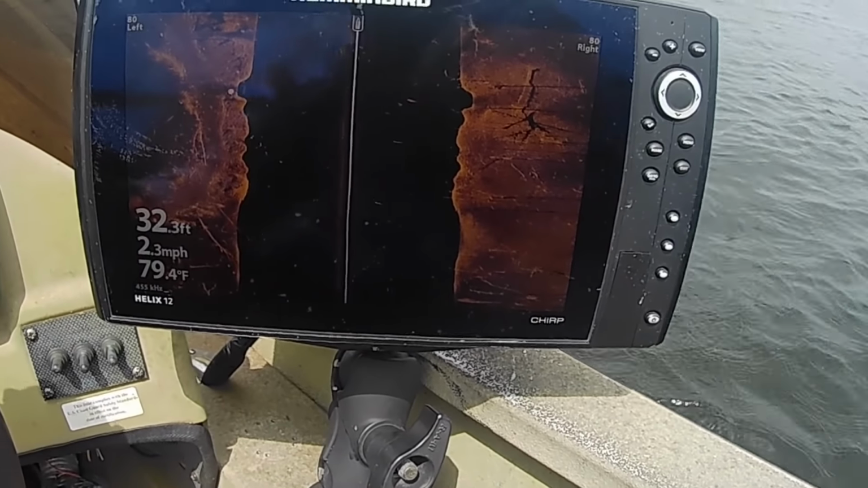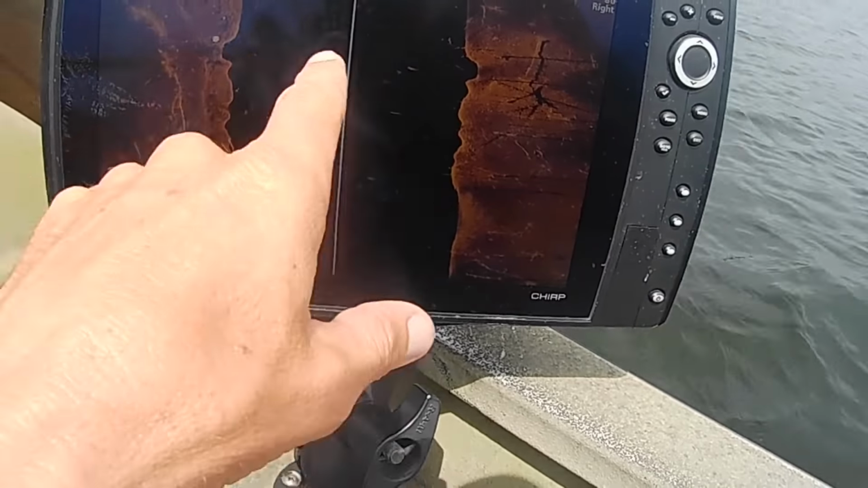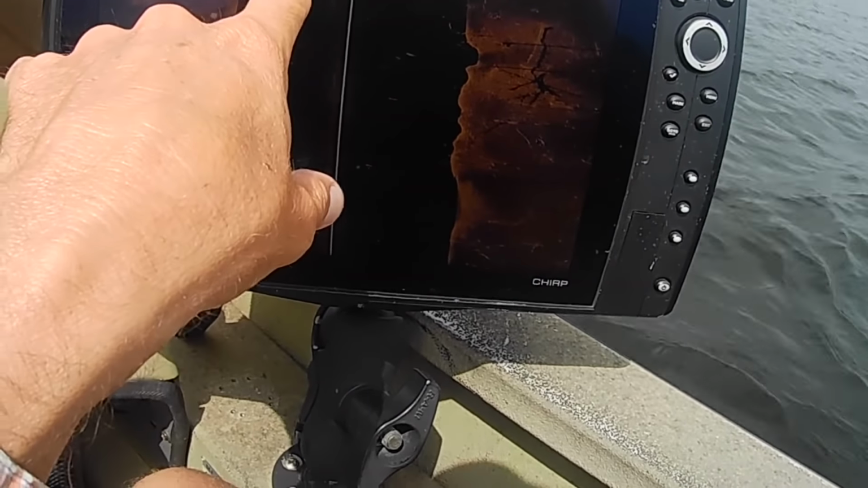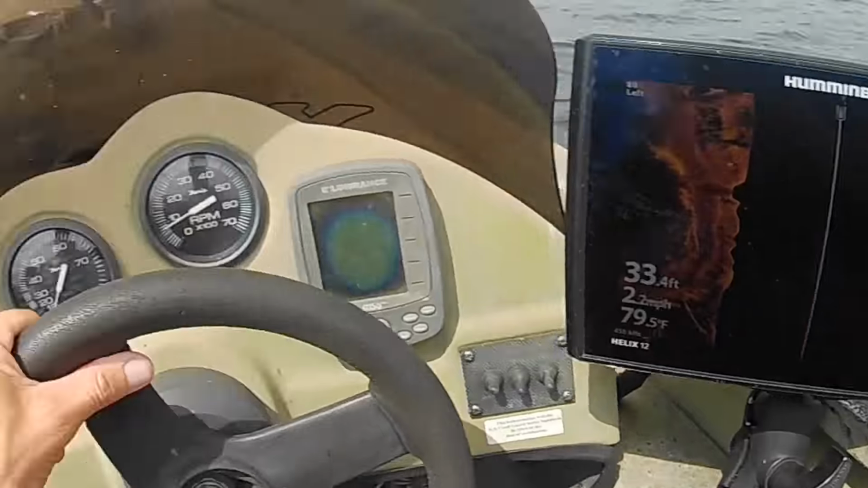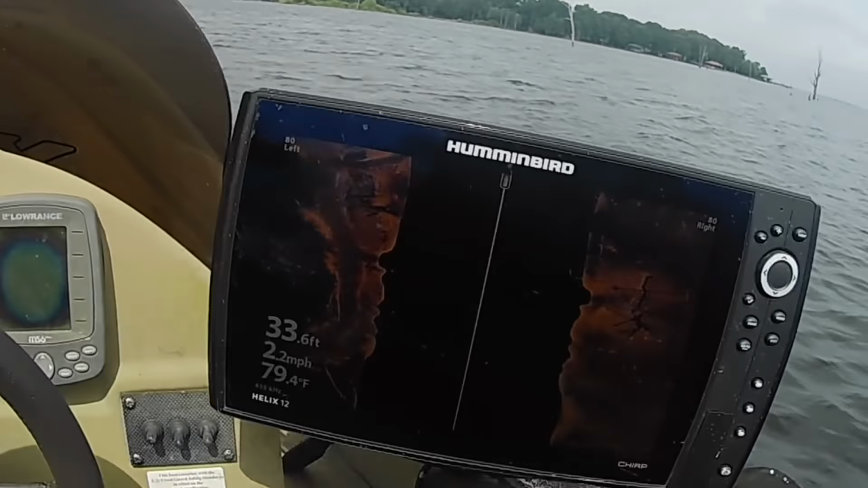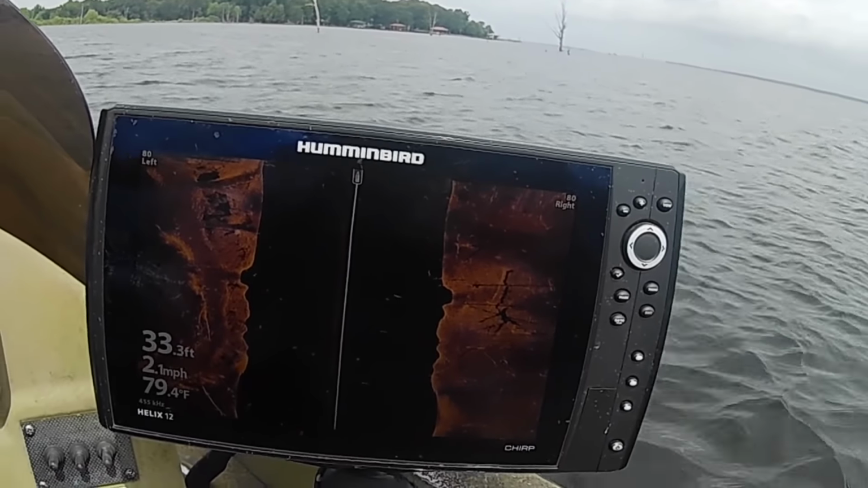So what I'm going to start out doing is I'm just going to look around. I'm going to graph around. I'm going to try to look for some fish in the tops of the timber, and if I see some, then I'm going to pull out the Livescope over there, and we'll get a better view of it and see if we can catch us a few.